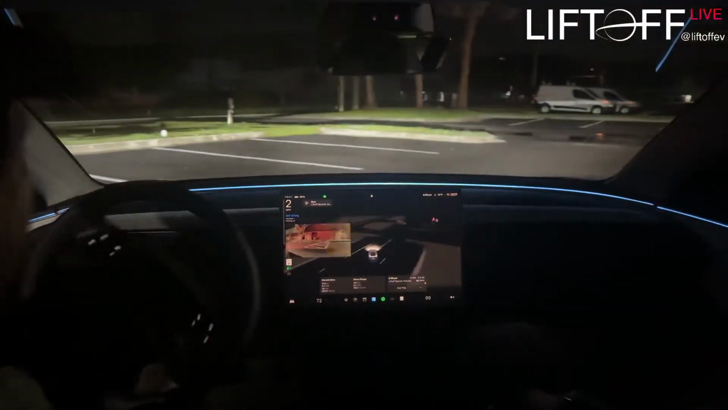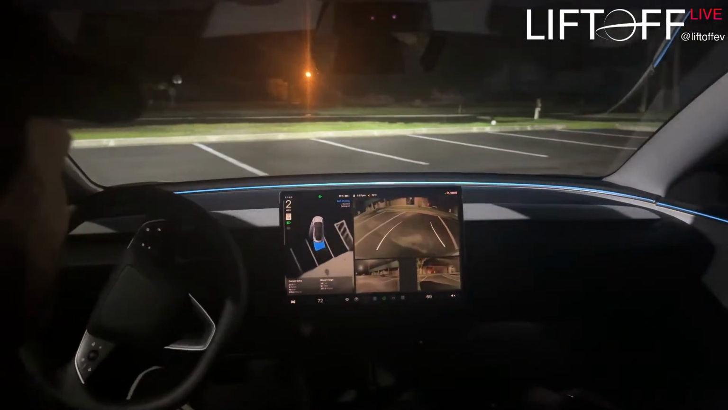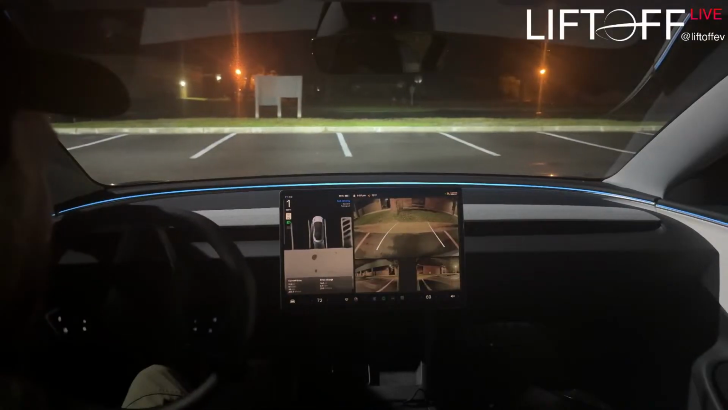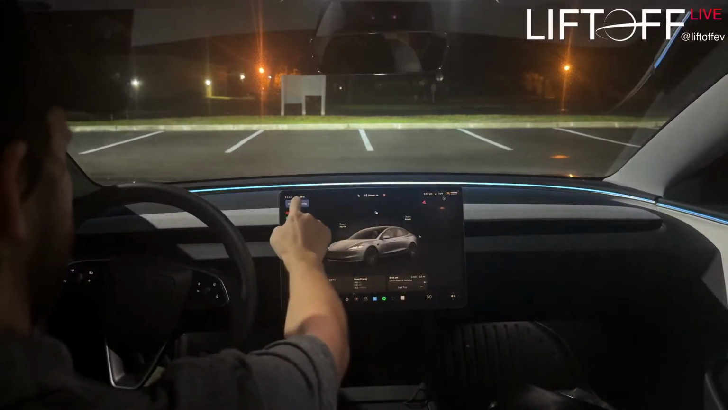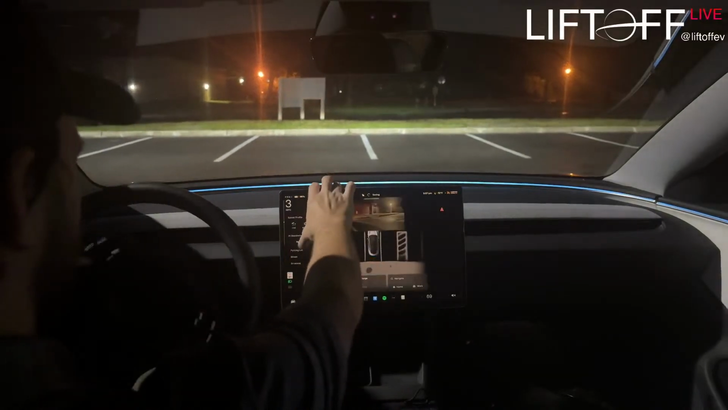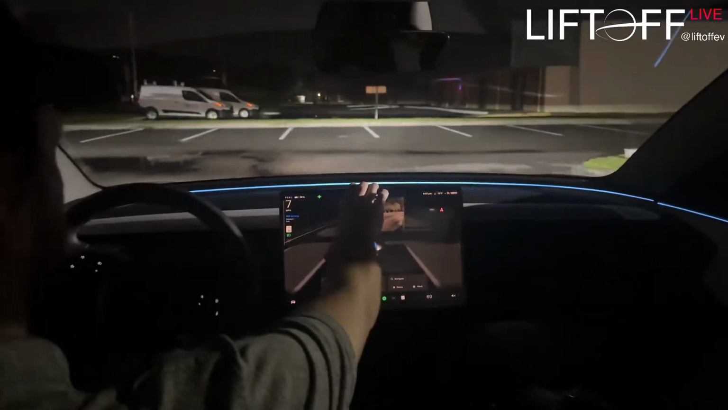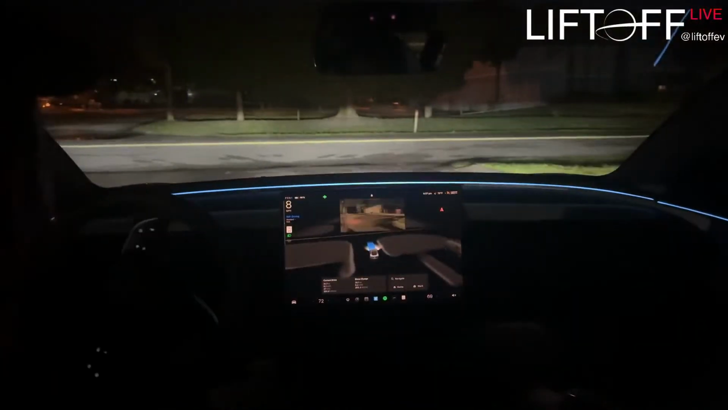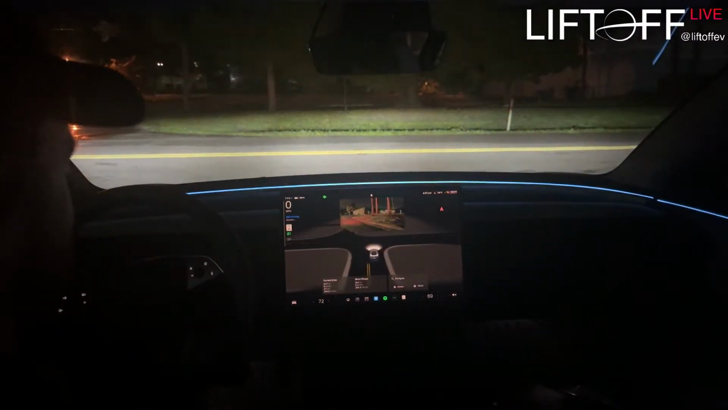Oh, it's about to park in restricted parking. That's not good. Oh no, it picked the one next to it. That's good. Alright, there's that again. Oh, where's it going now? I don't have a destination set. I just told it to go. Now it's just leaving.